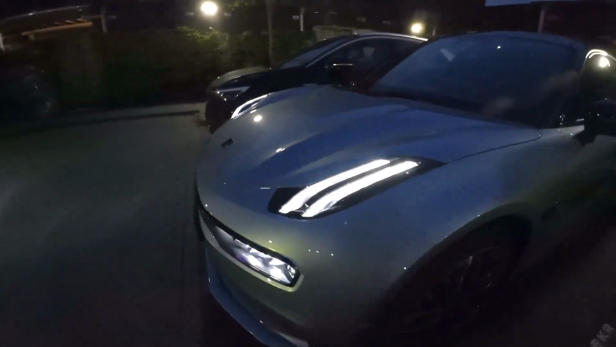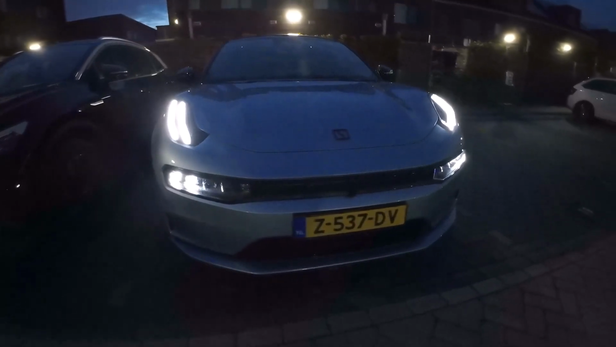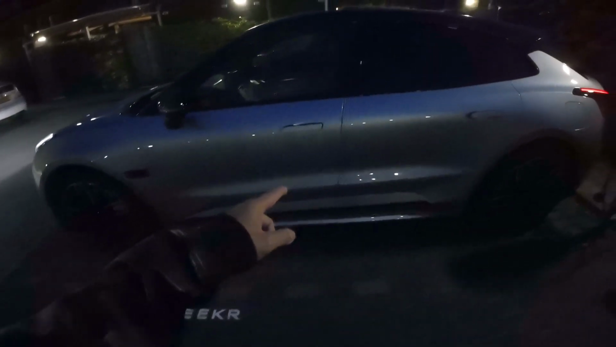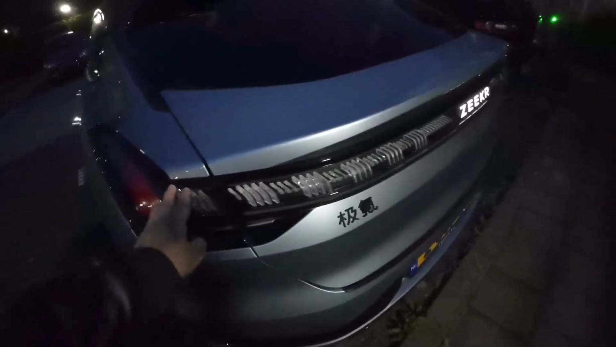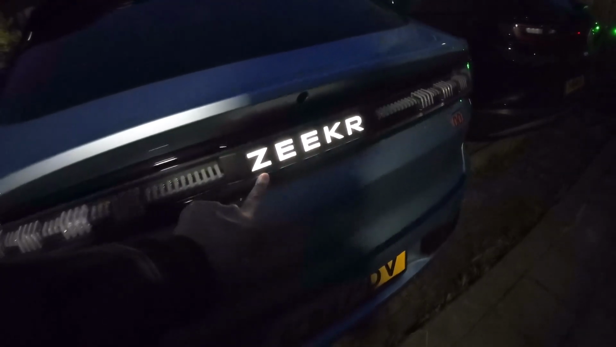And the front lights look amazing in the night. So I actually made this video before, but you know, the audio quality was a little bit messed up, so I had to redo this video again. But in the night, this car looks really cool. Yeah, the headlights light up, and this logo will light up in the dark as well.